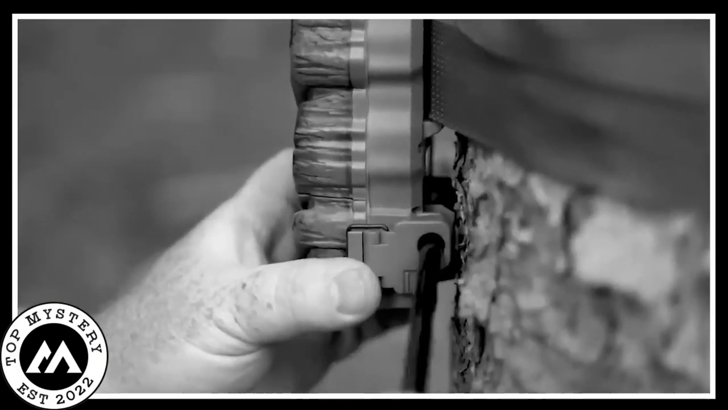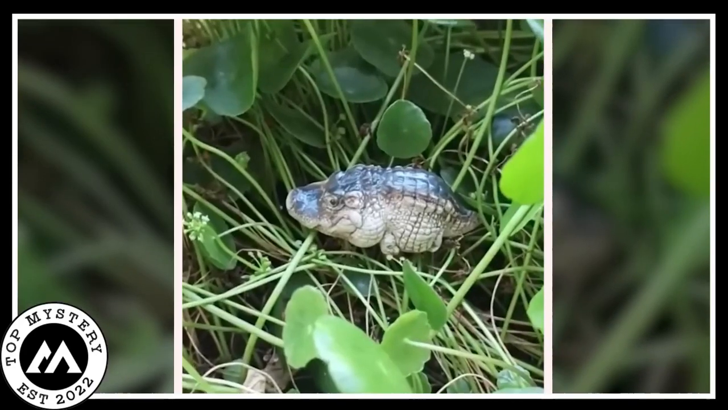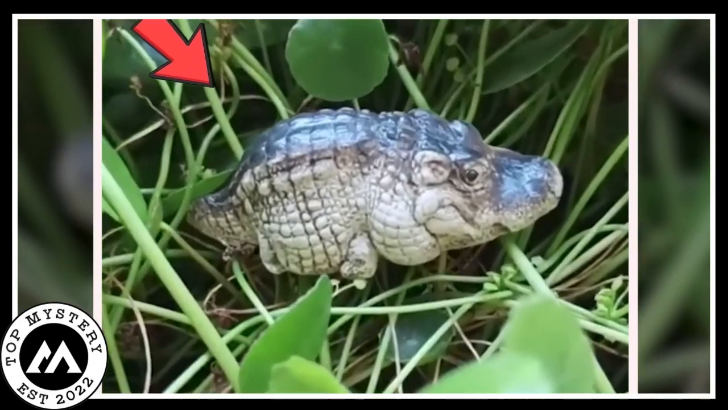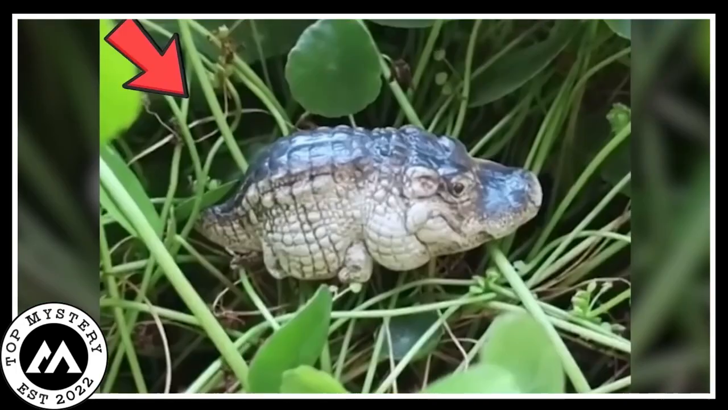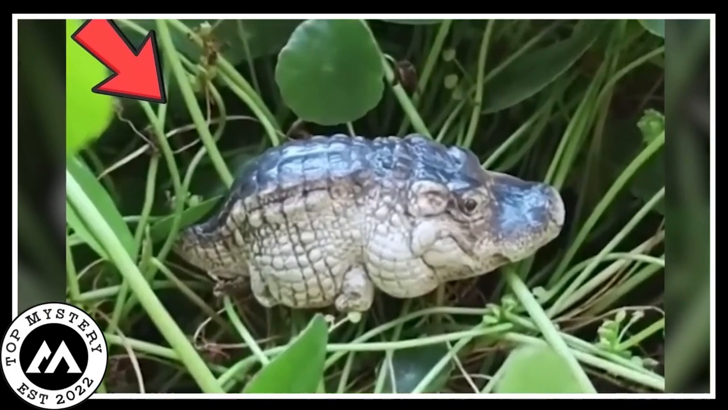So there's this trail camera doing its thing, right? And guess what it catches? A creature all chill and comfy, just lounging in the leaves of plants. Now here's the kicker. It's like a mix between a hippograte and a hippodile.